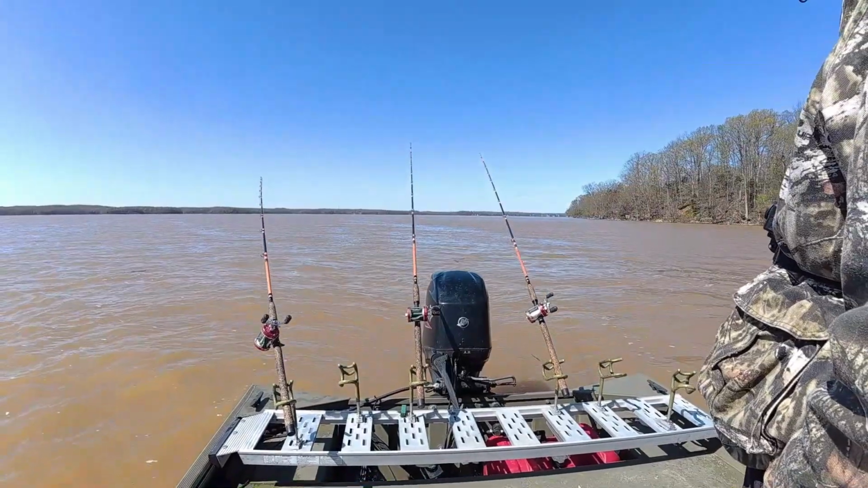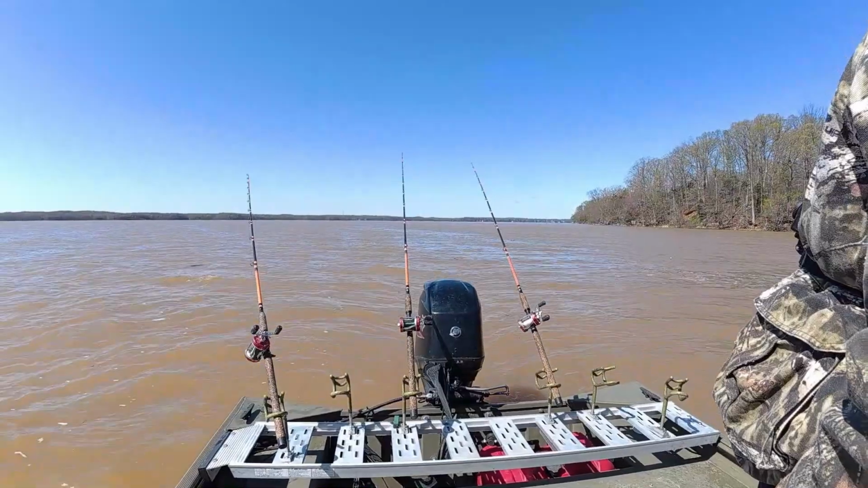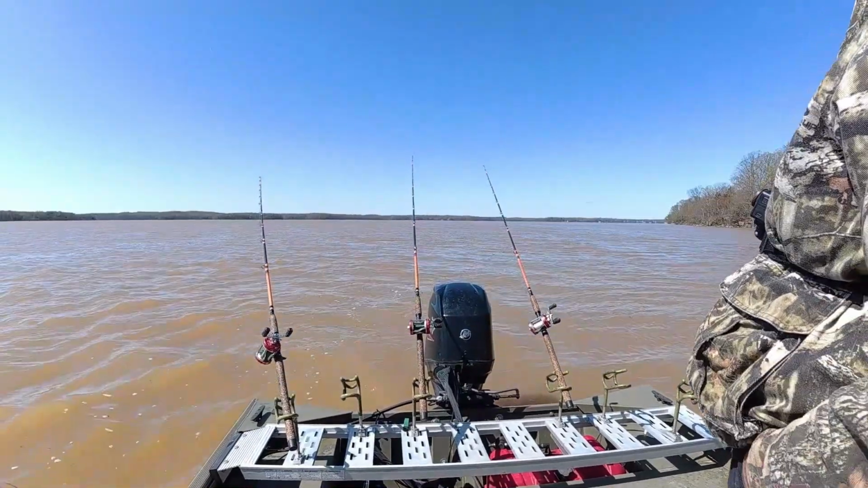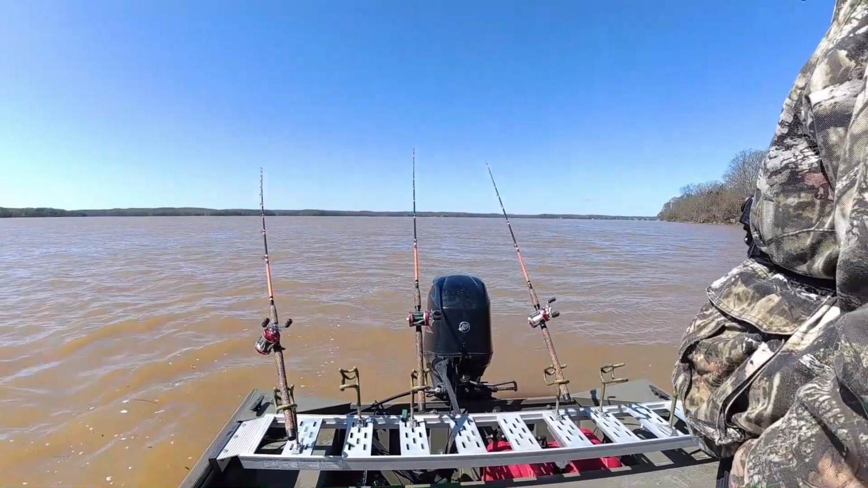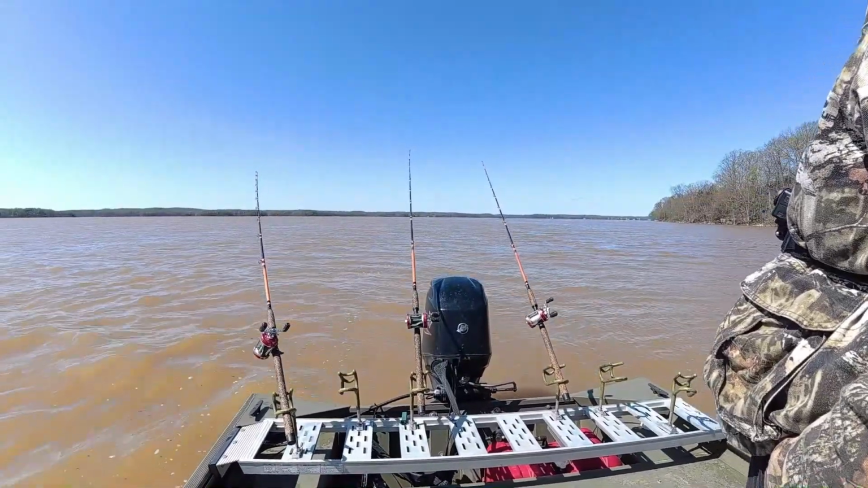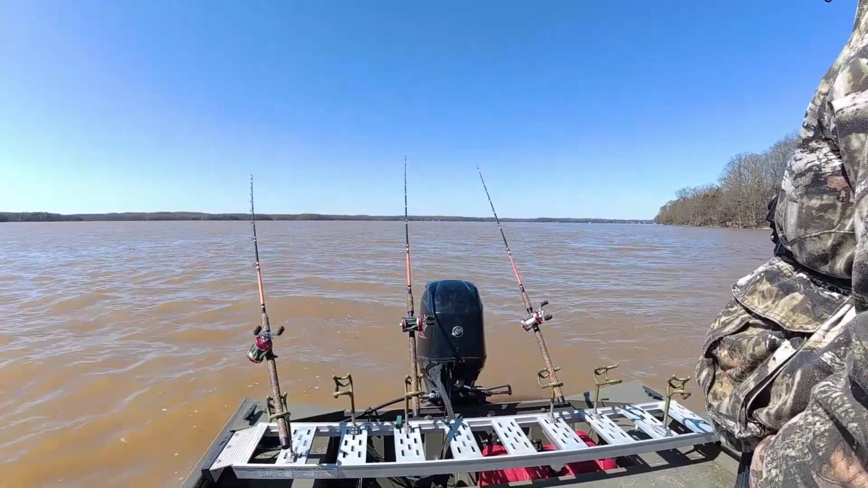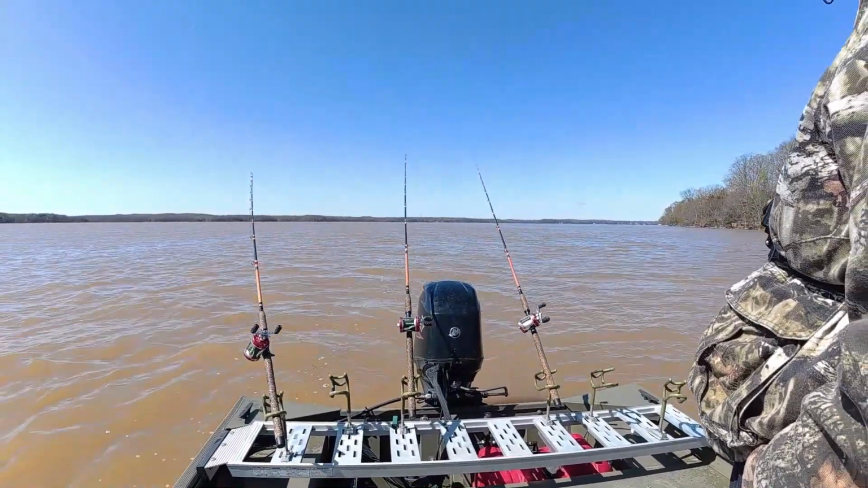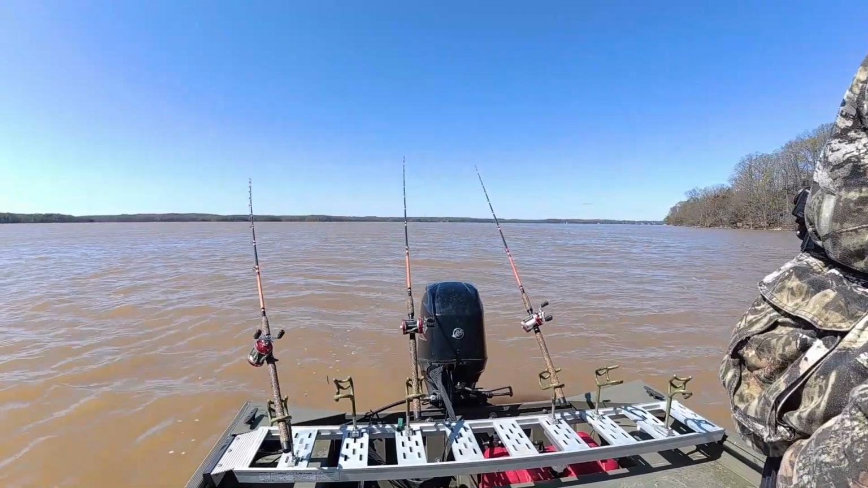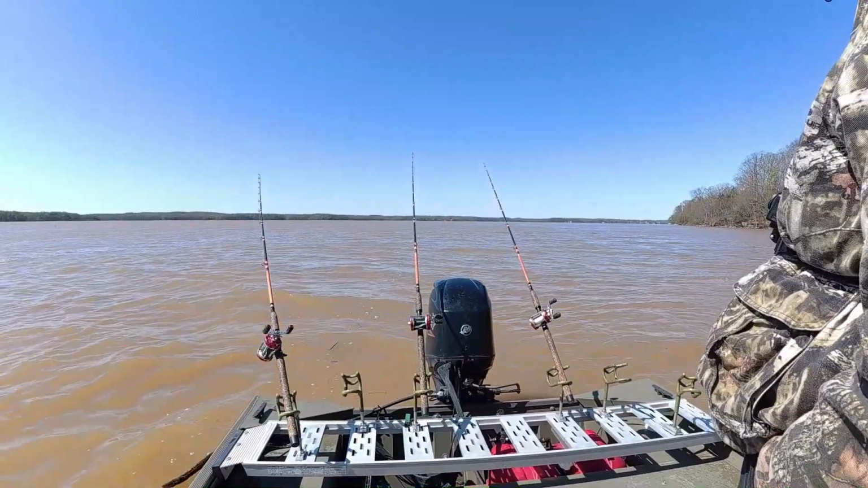Left-hand pole is going down. He dropped it. Probably got my bait. I'm gonna give that left-hand pole another 2 or 3 minutes. If it don't come back after it, I'm gonna rebait it. I think the center pole's out of bait too. This is what you run into. No, the center pole just got a bite. This is what you run into when you're messing with channel cat, is you're constantly rebaiting your poles.